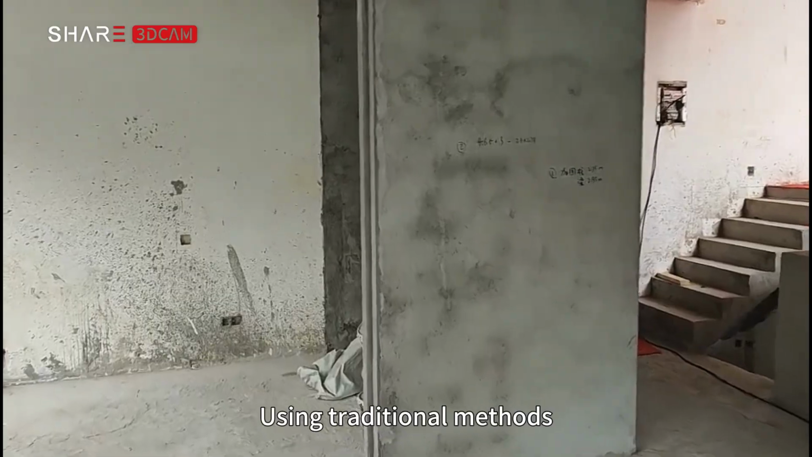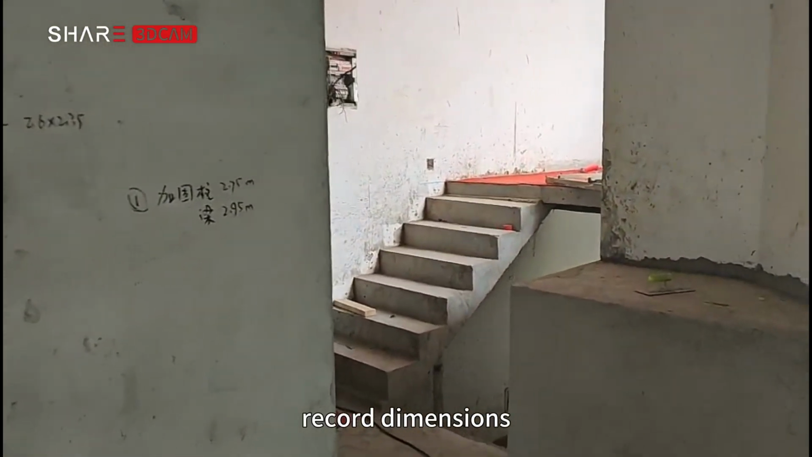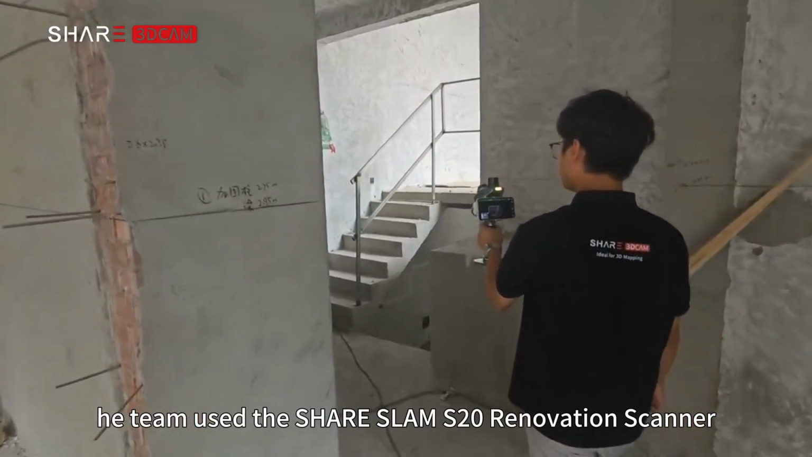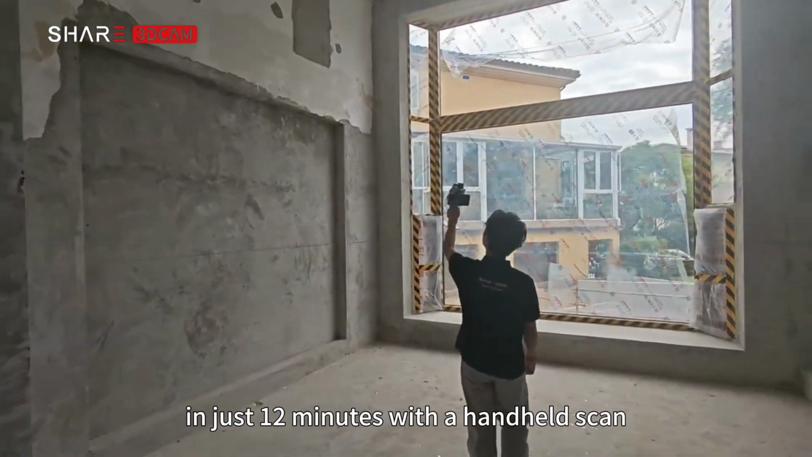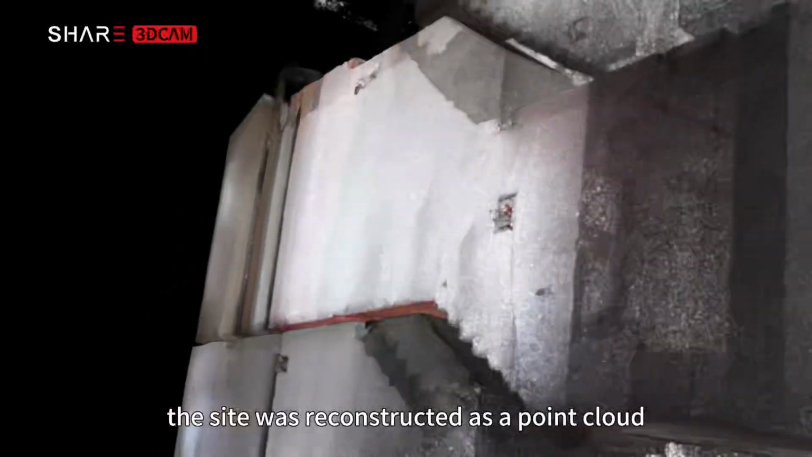Using traditional methods, the team would typically measure each room individually, record dimensions, and verify the results, a process that takes around 2 hours. This time, the team used the Share Slam S20 renovation scanner to capture the entire 400 square meters villa in just 12 minutes with a handheld scan. Once the scan was complete, the site was reconstructed as a point cloud.